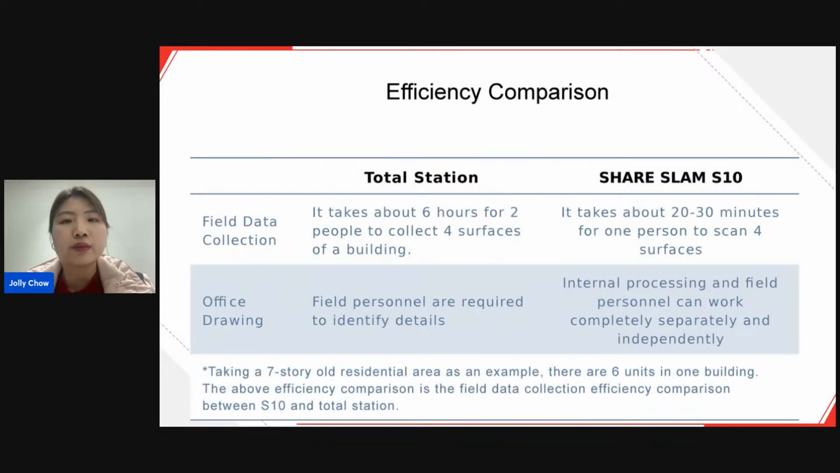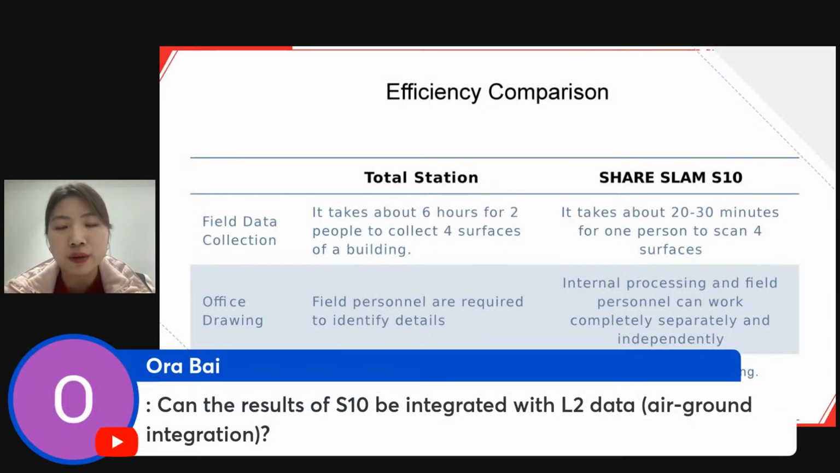Here we have an efficiency comparison between total station and ShareSLAM S10. Take an example of a 7-story old residential area with 6 units in one building. For the total station, it takes 2 people 6 hours to collect 4 surfaces of a building. Also, the field personnel are required to identify details, and they need to work together with the processing personnel.